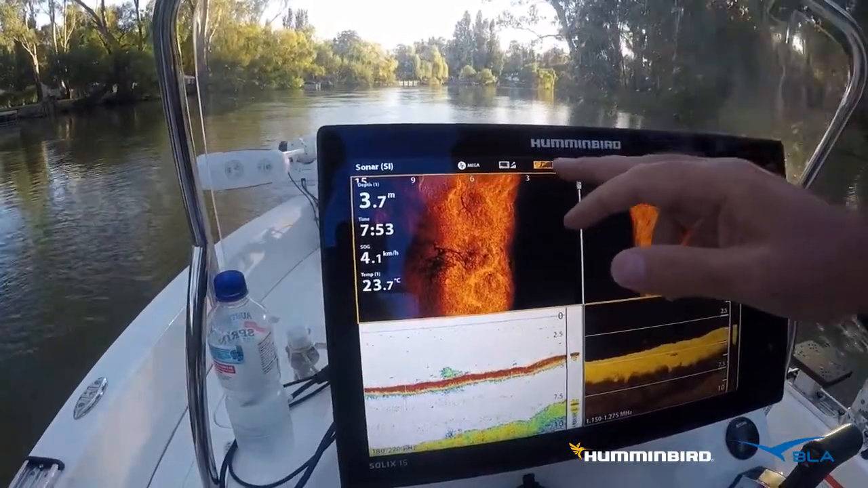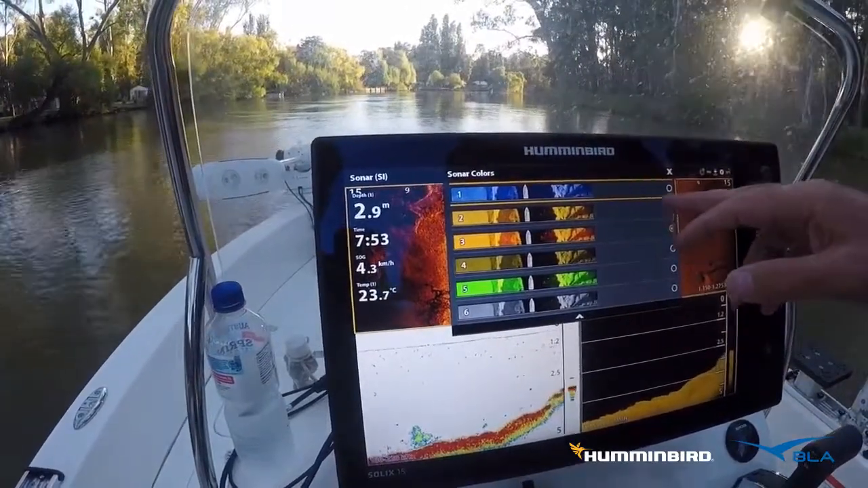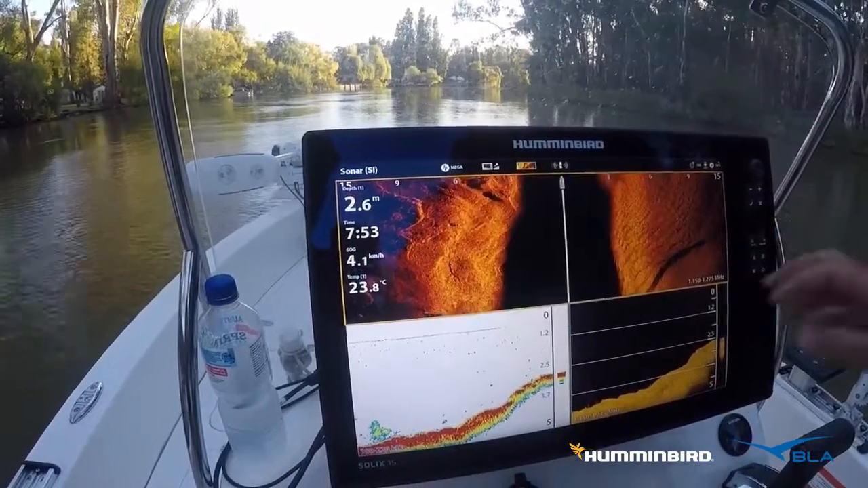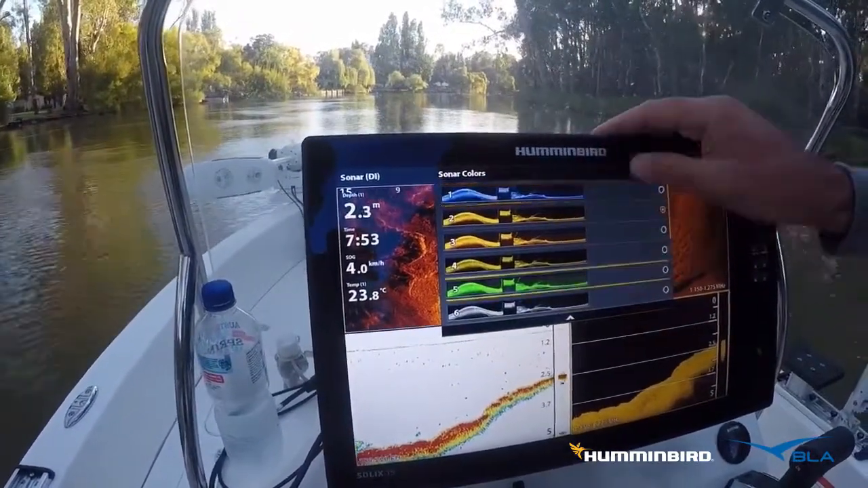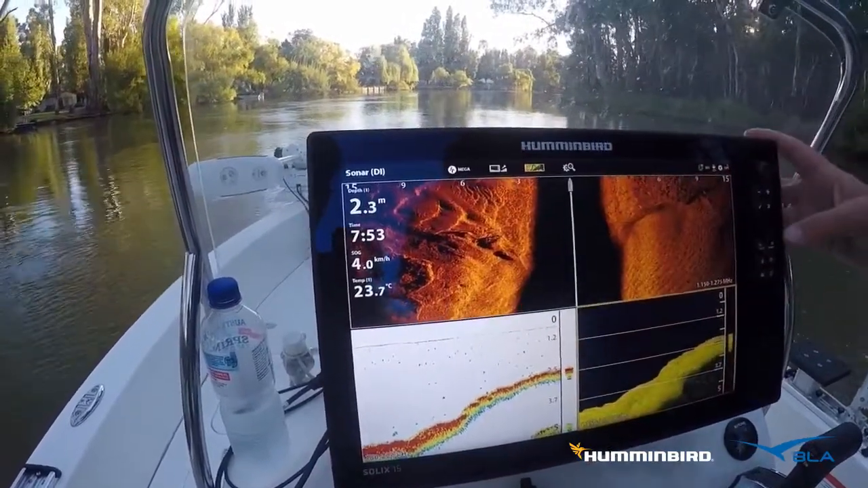And the color palette on that, either one of these two I think is good too. So number 2 or 3 is a good color palette for side imaging. For down imaging, I like to change the color palette to color palette 11, which is this one.